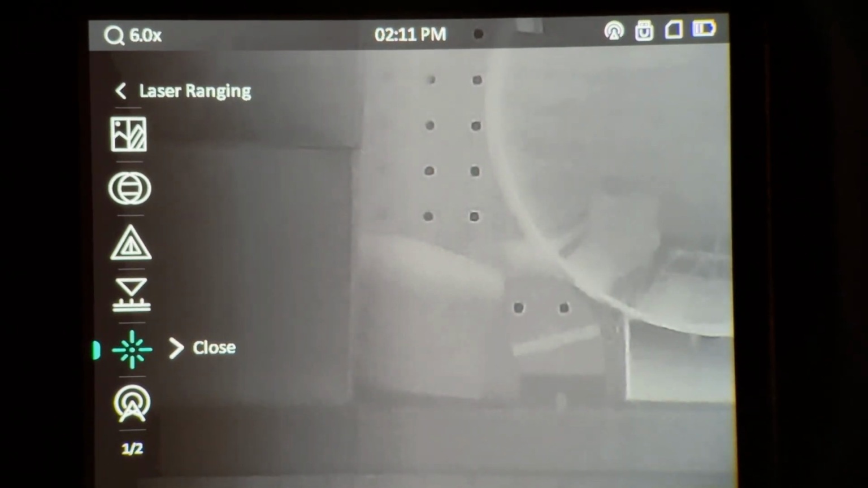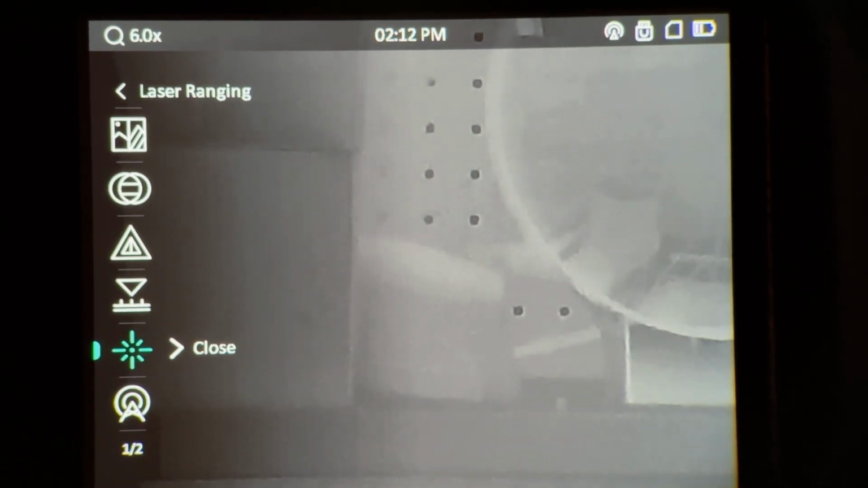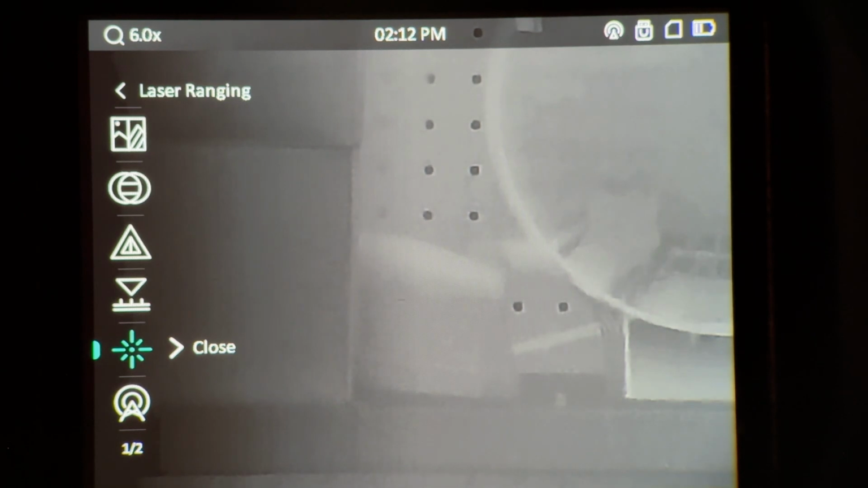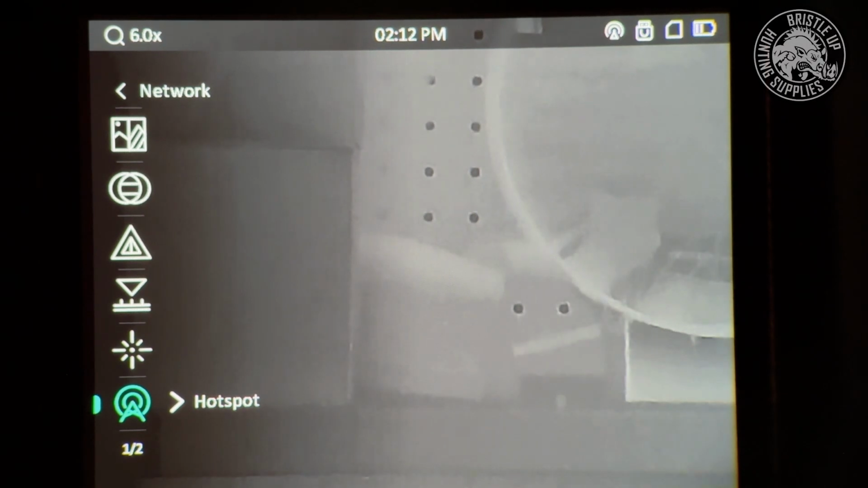It's difficult to use the range finding function on a hardwired setup if you're remote mounting it. At this point in time, you'd have to connect your phone to it and use your phone like a remote to operate the rangefinder. Now moving down, we have our hotspot.